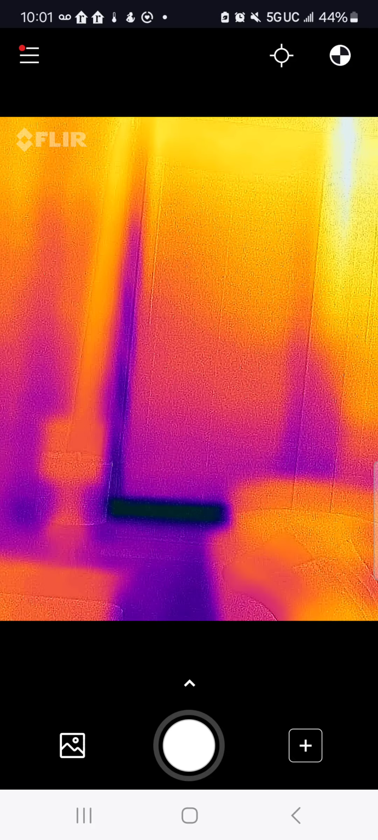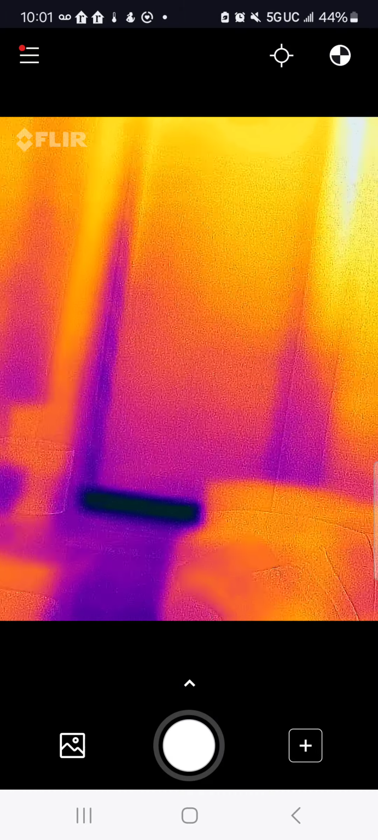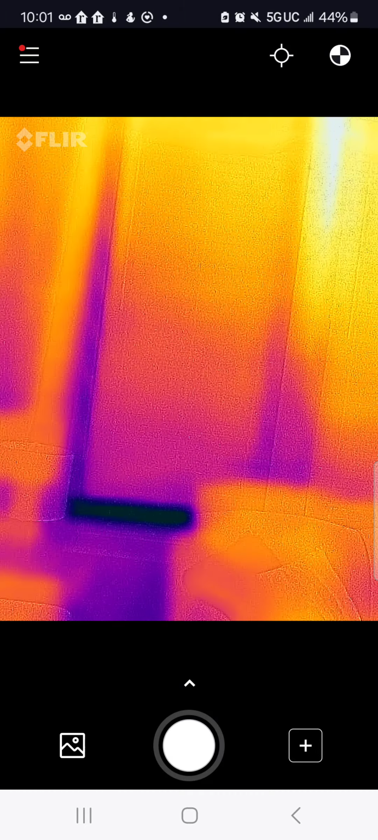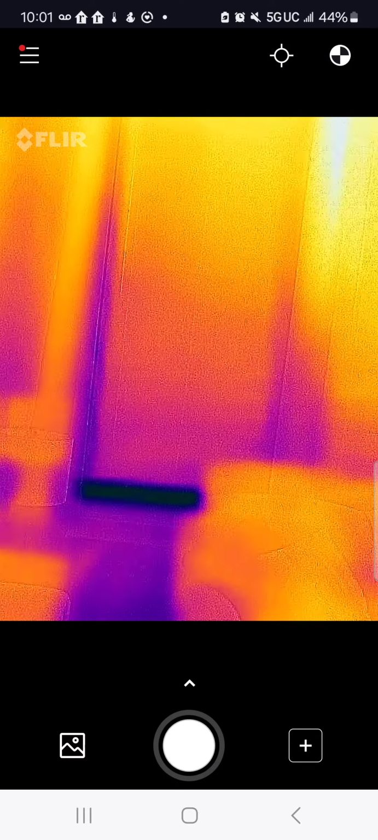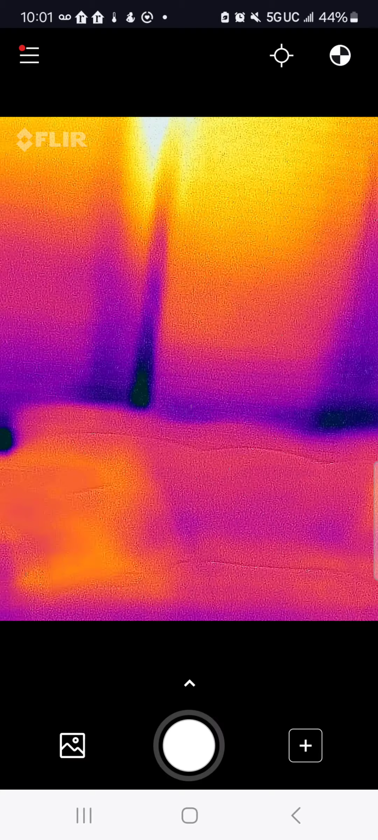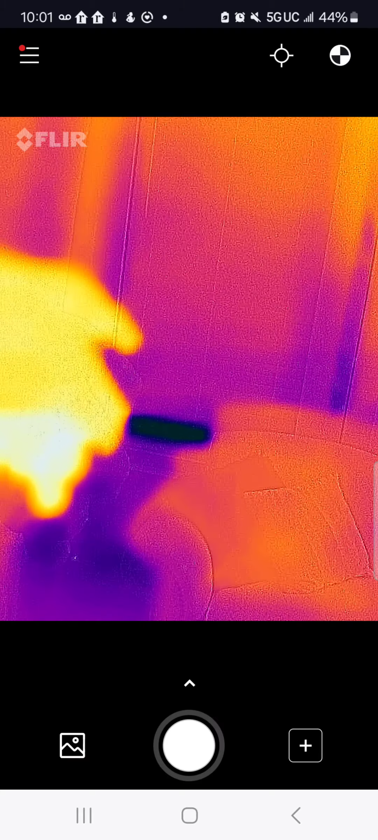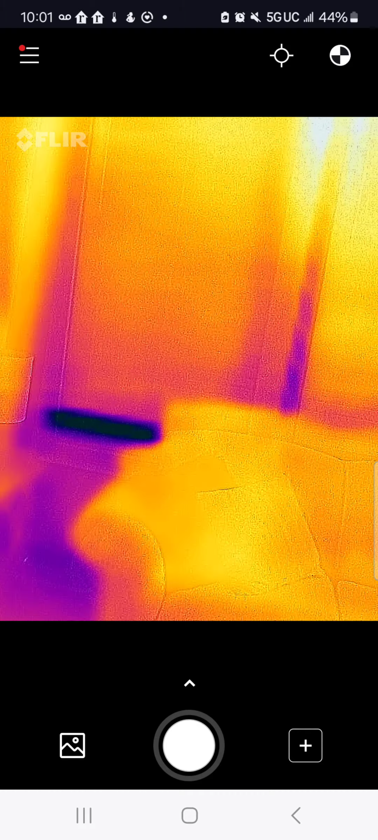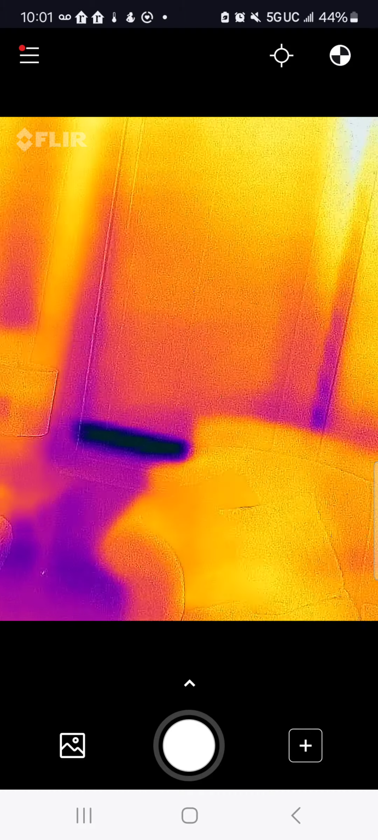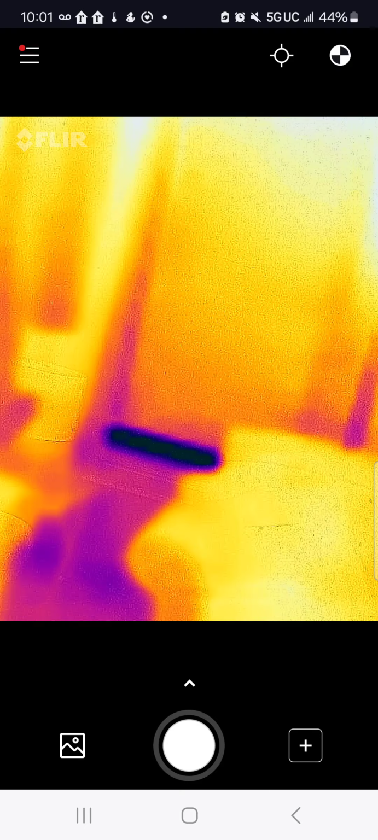But yeah, so this is our windows. At the bottom of the window, you see the end of the blind is blue. That means it's a cold area. That means the house is losing heat in that area because it's not well insulated, and there's nothing there except the window.